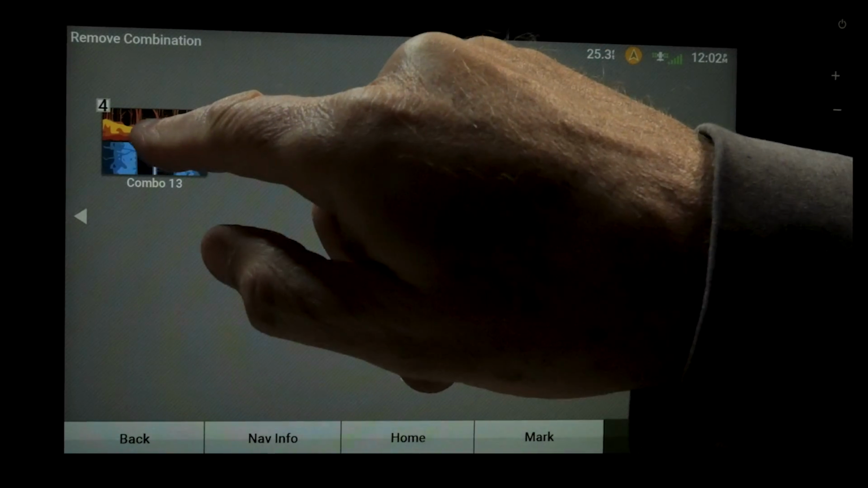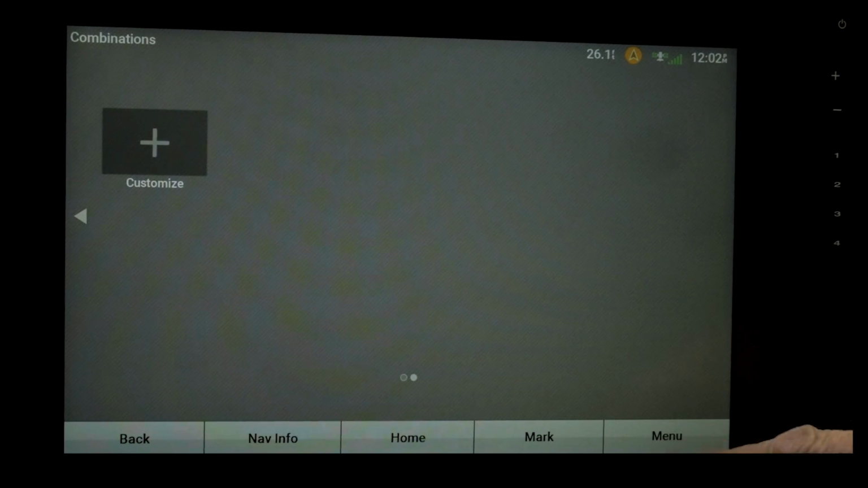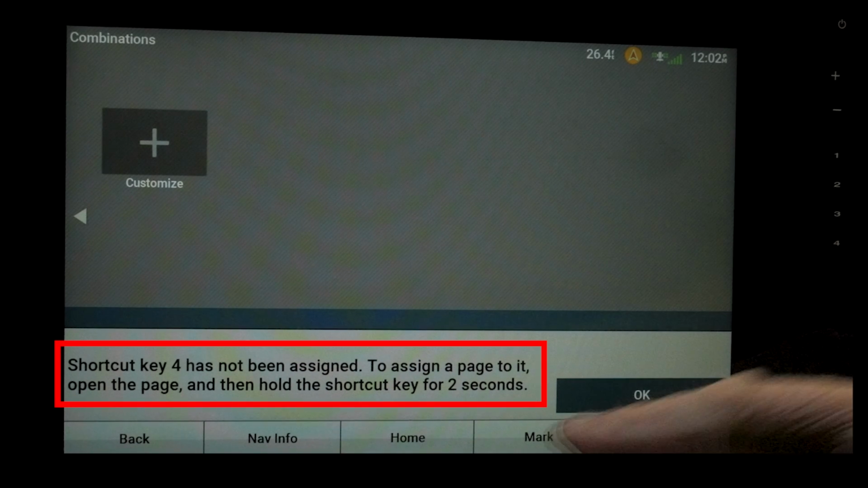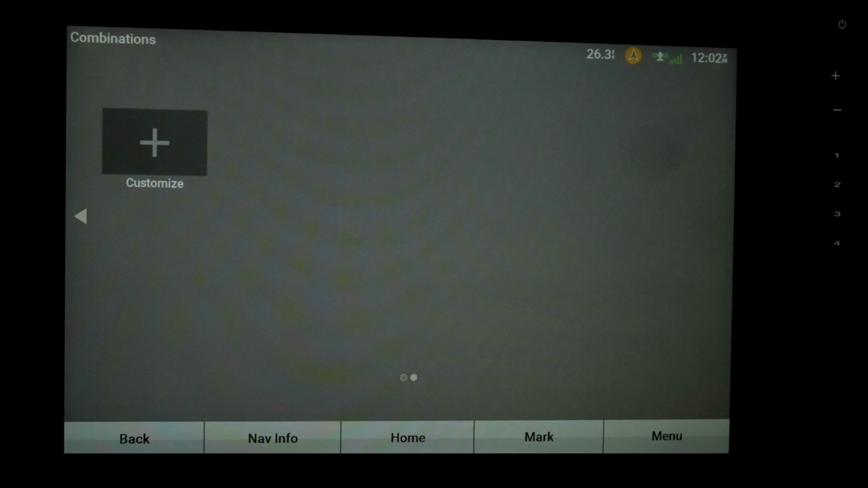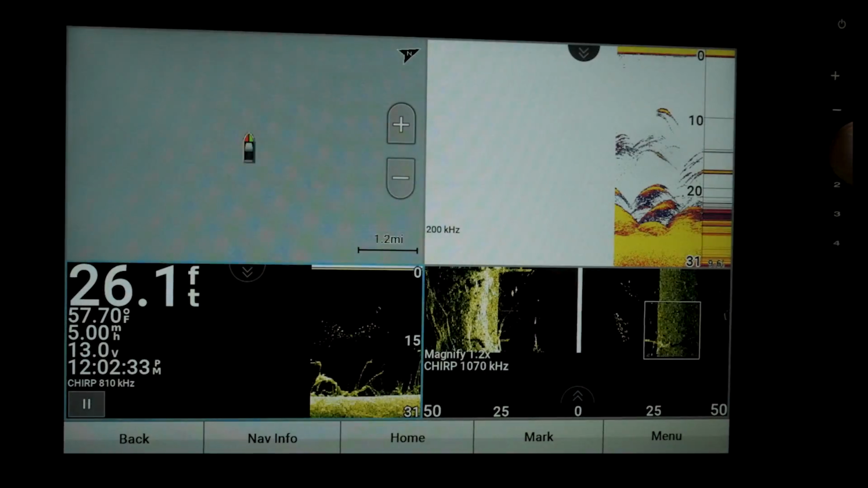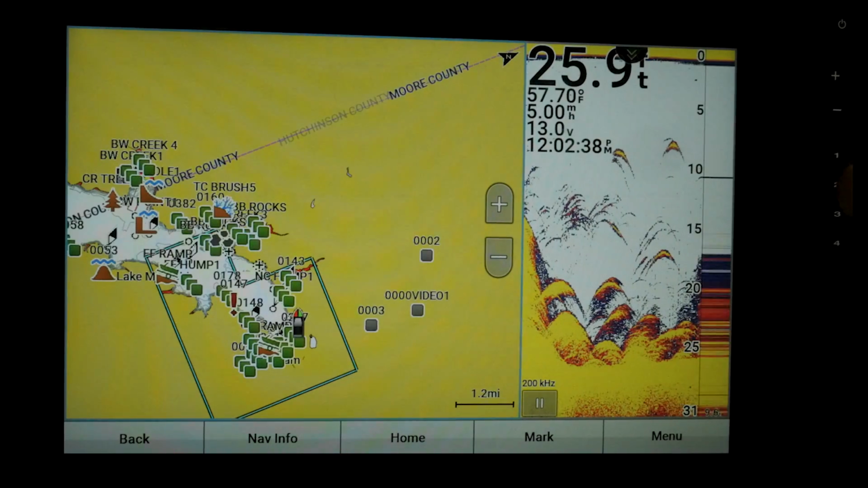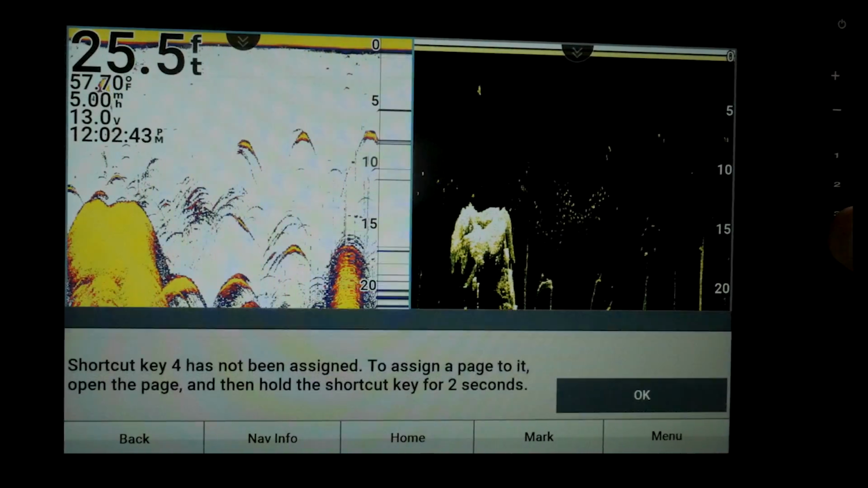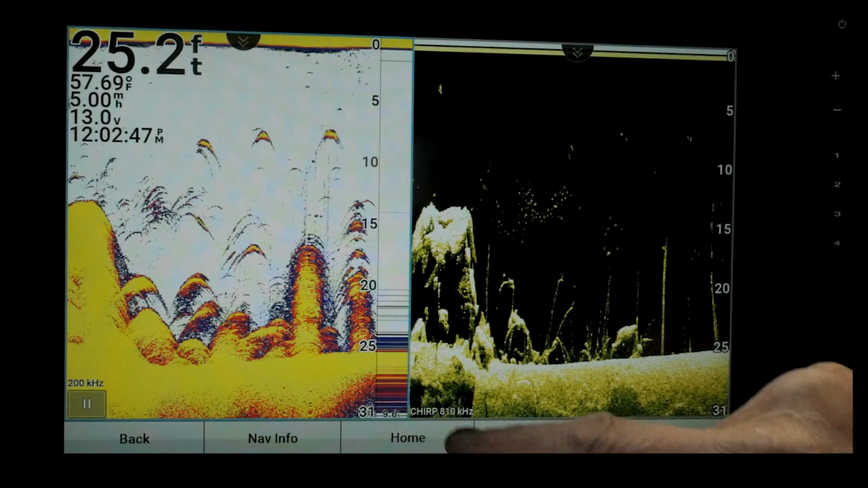So I can go ahead and get rid of number 4, call it done, and it's gone. So if I press button number 4, nothing's been assigned to it. But if I press number 1, there's our screen there, 2, 3, and 4, there's nothing there. So let's go ahead and build that number 4 again, just real quick.